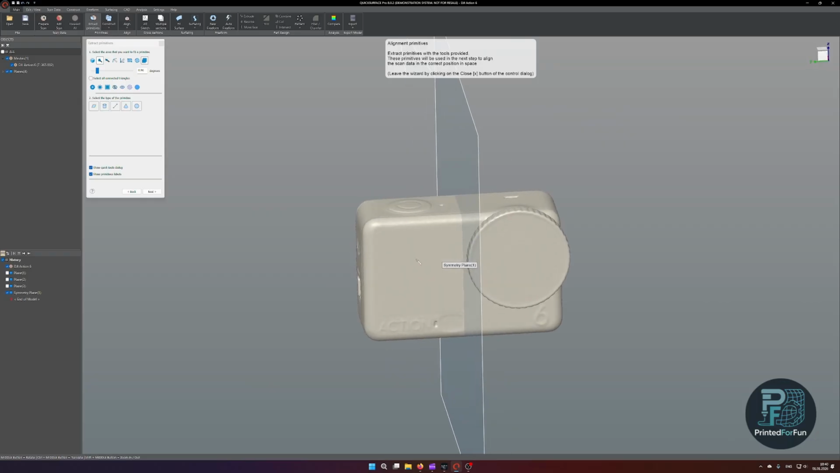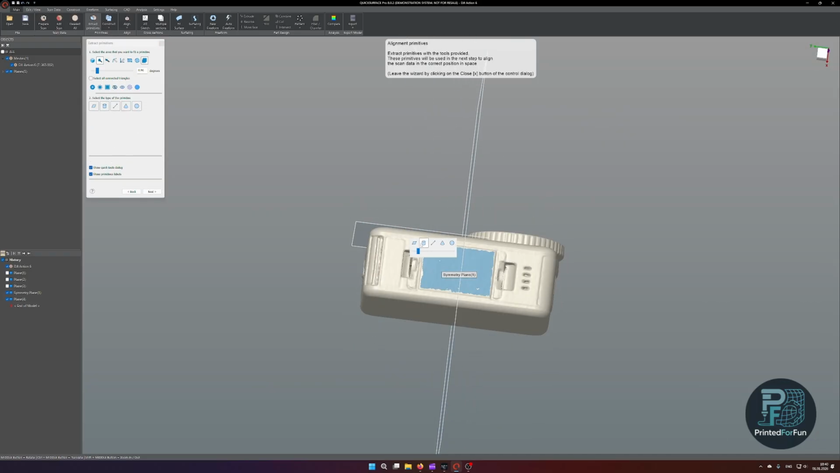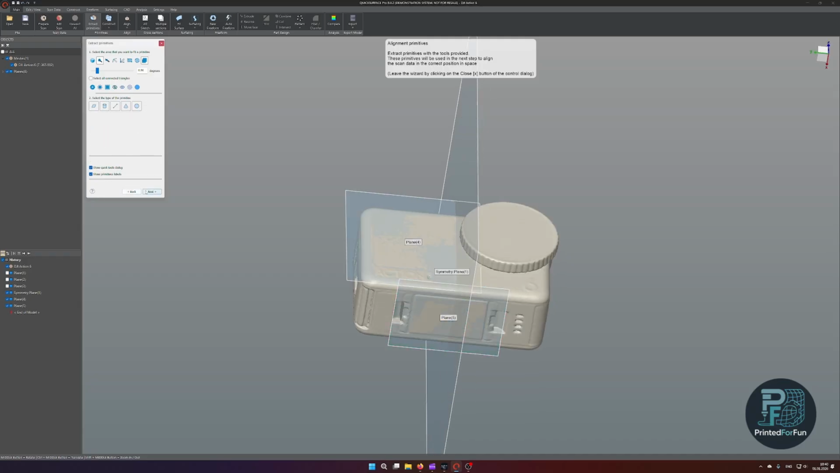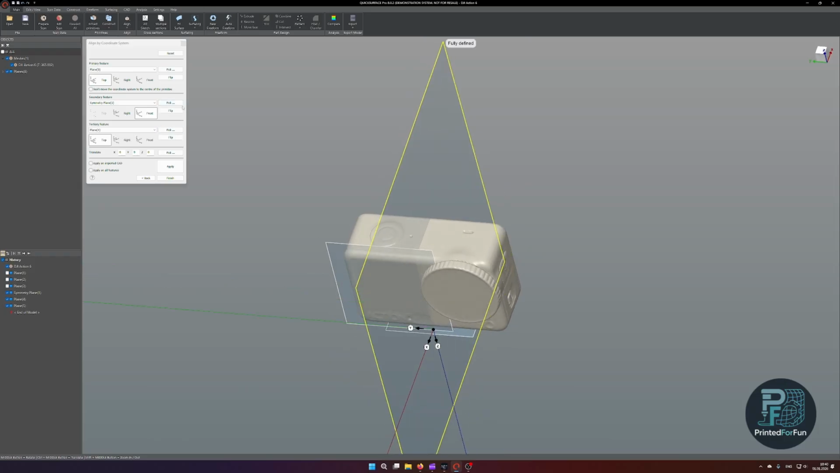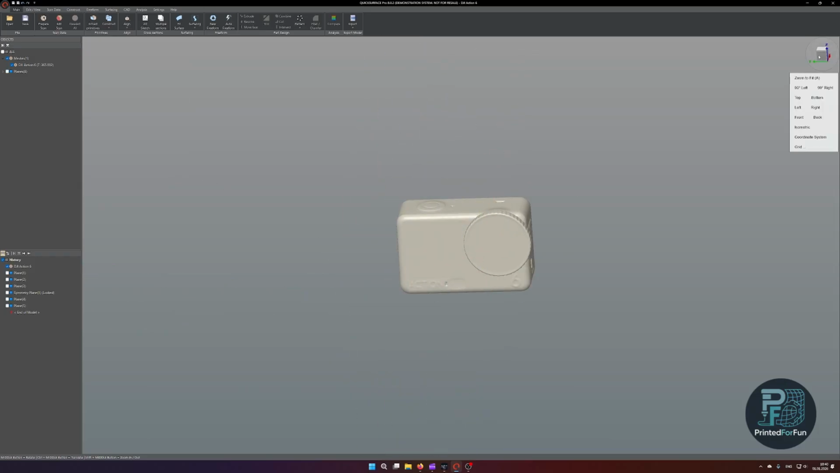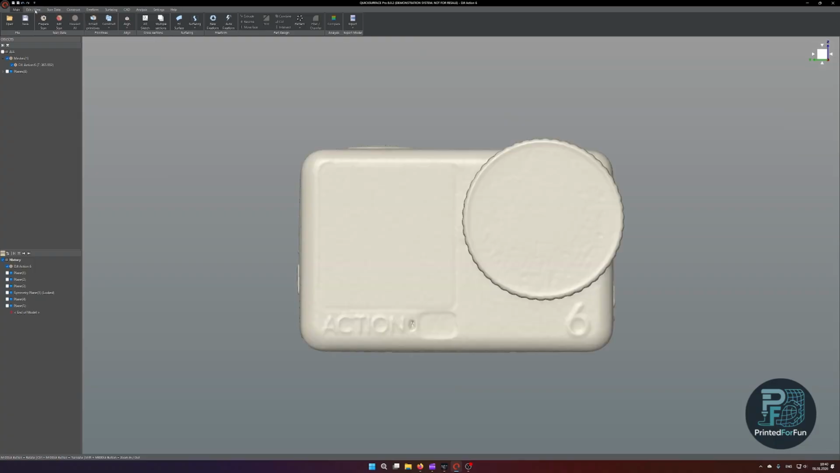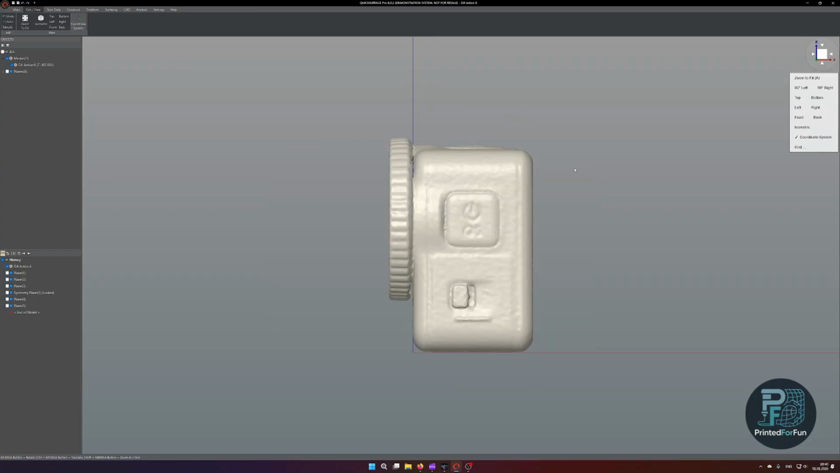Now I have my first plane. Now I will use this plane again and the bottom plane. And now we can go back to alignment. So, and it looks quite nice. And as you can see, now the origin is centered to the model.